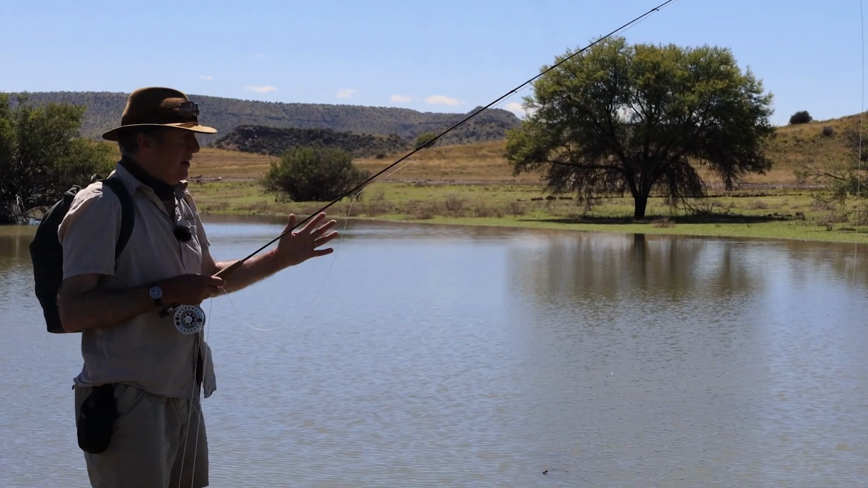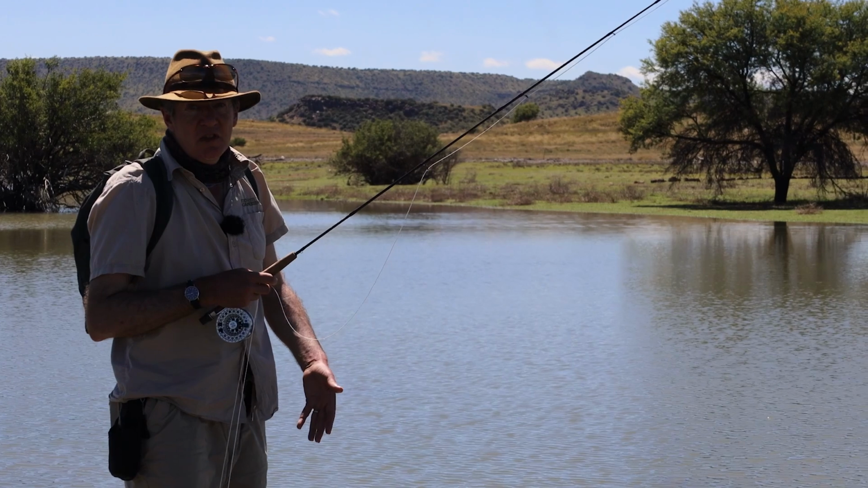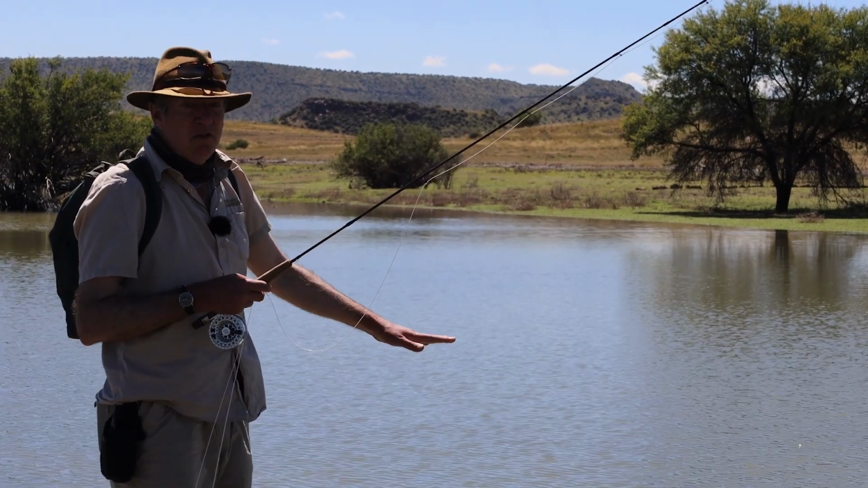Well, this is ideal carp territory. They're moving all the way around here. They're very alive to vibrations, so we're moving extremely slowly and carefully. The water's quite murky, so they can't, I hope, see us coming, but they might be able to feel us coming.